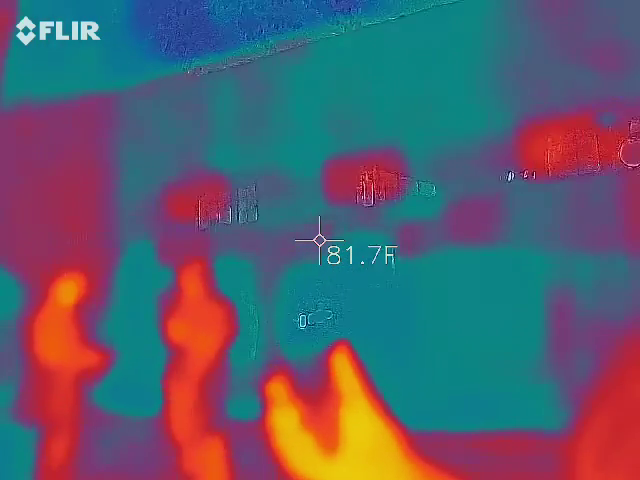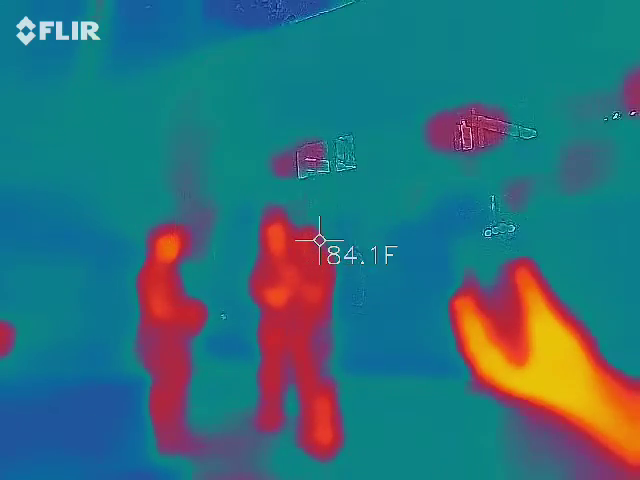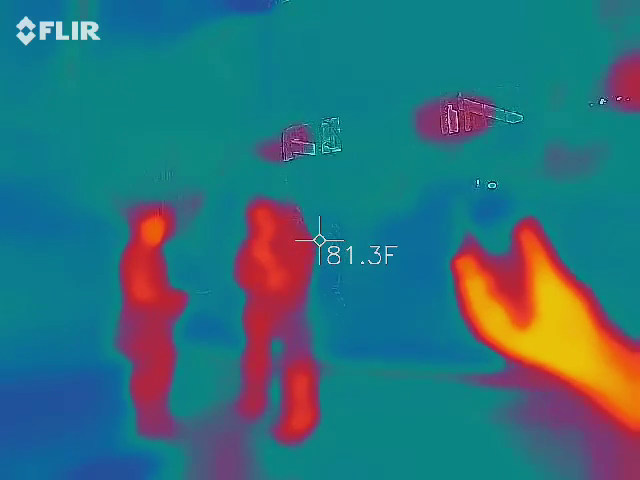Blue goes to the back. Yeah, it goes blue. I mean, I can't explain that. The building goes from hot to blue. Yeah, it's blue now. Now it's going red.